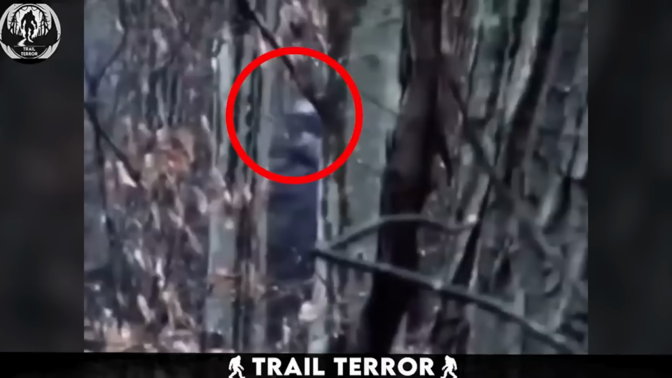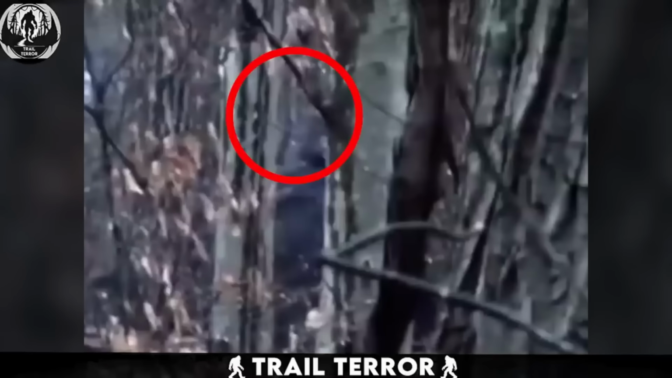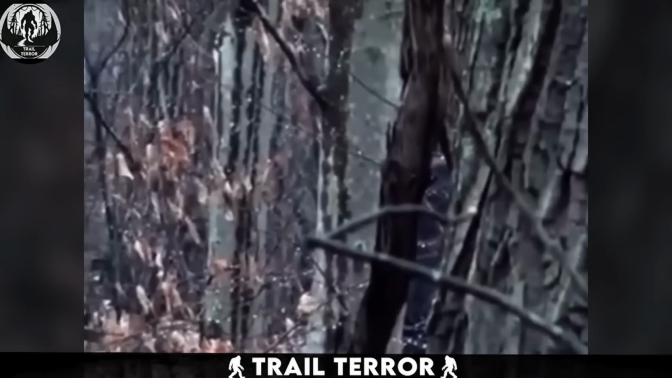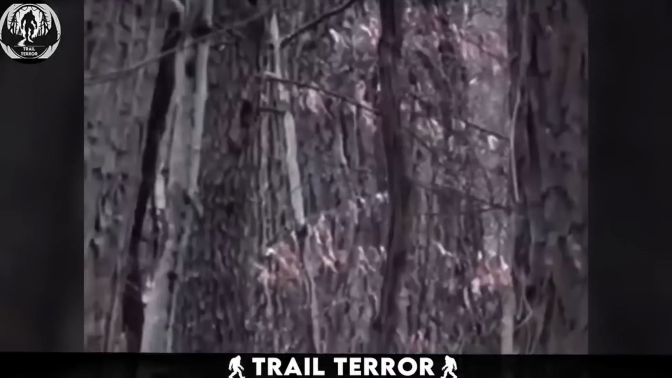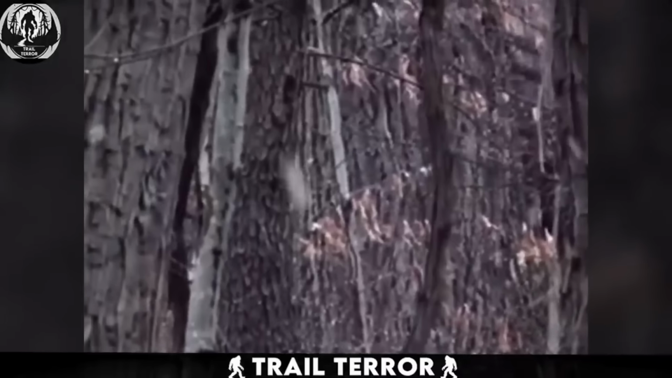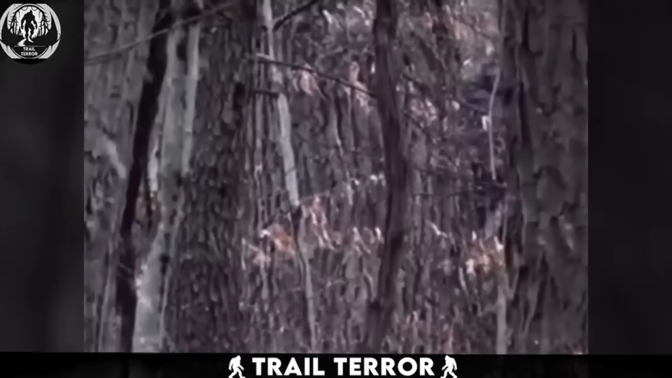Stupid to walk out here in a suit. Get shot. The strange aspect was that this person put themselves in significant danger by wearing a Bigfoot suit in a forest full of hunters. This incident raised several questions, such as the motive behind the person's actions and why they chose to venture into a forest where other hunters could possibly be, while wearing a Bigfoot suit.